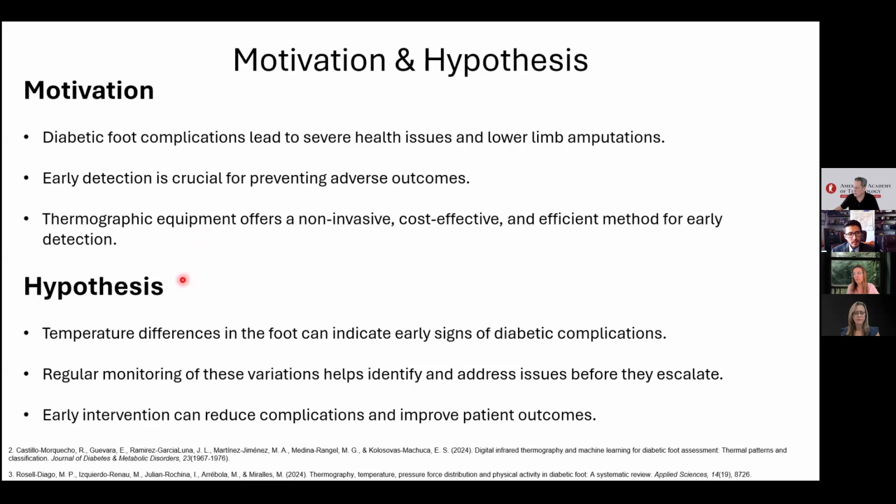Our hypothesis is that temperature differences on the foot can indicate early signs of diabetic complications. So if we can offer a technique with which we can regularly monitor these variations, maybe we can help identify and address different issues before they escalate. It can be a surgical procedure, an amputation of the foot, of the lower limb, etc. Early intervention can also reduce complications and improve patient outcomes, at least.